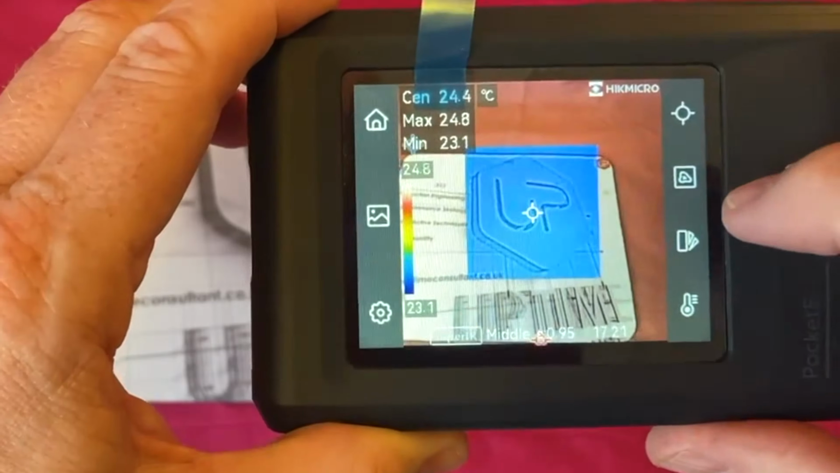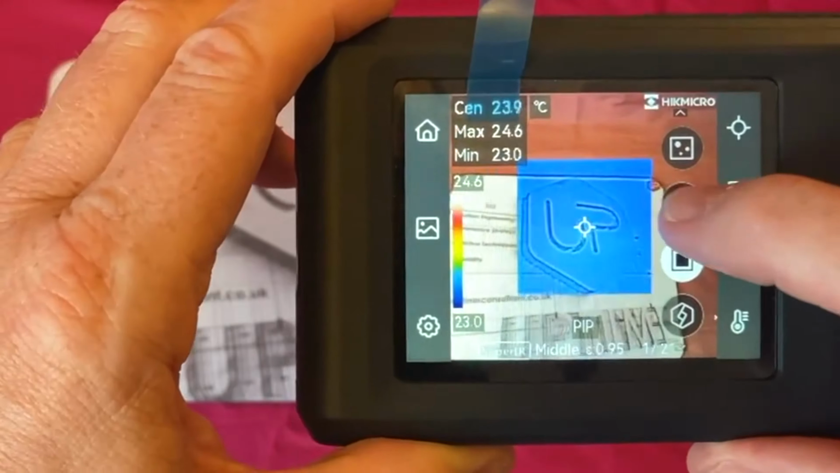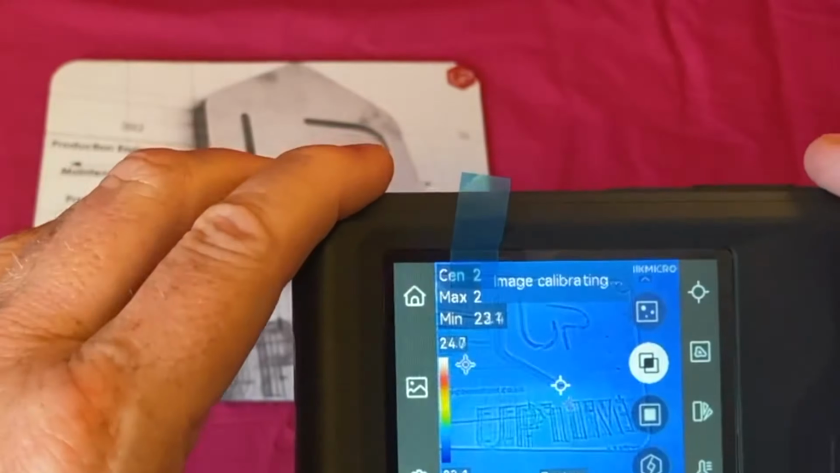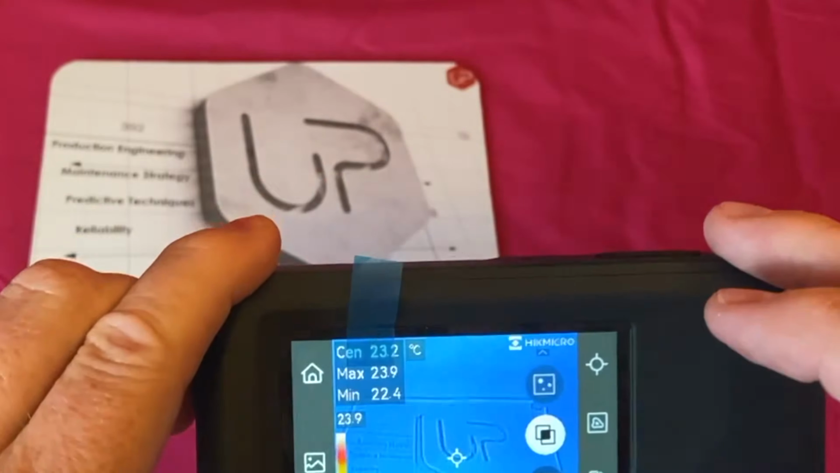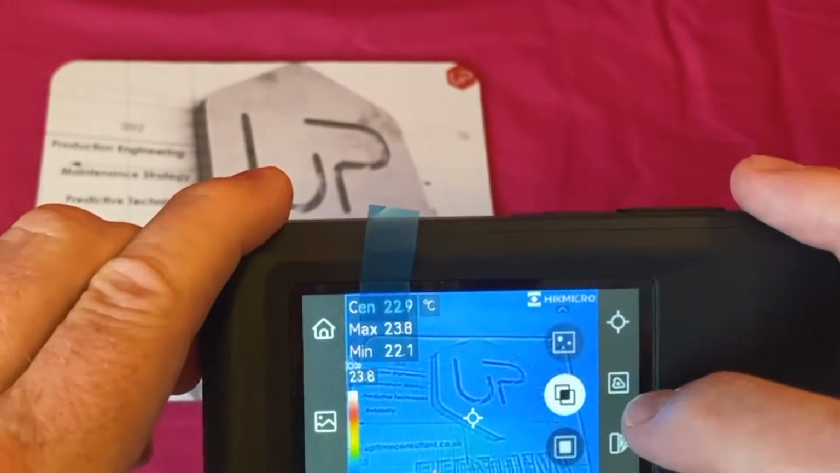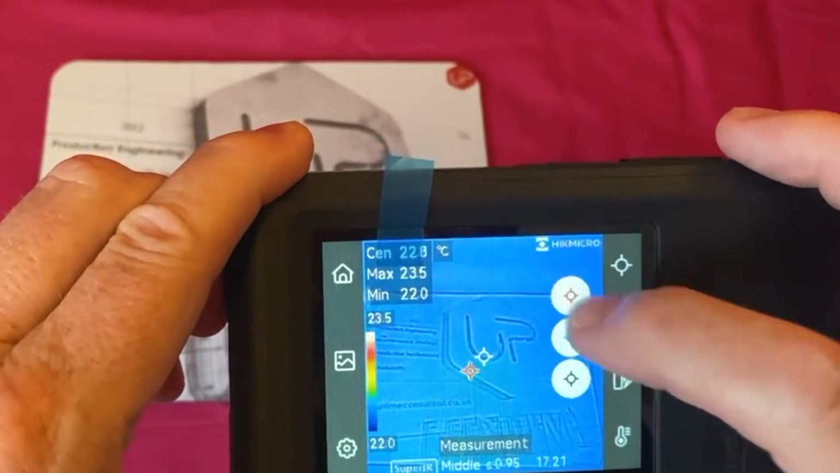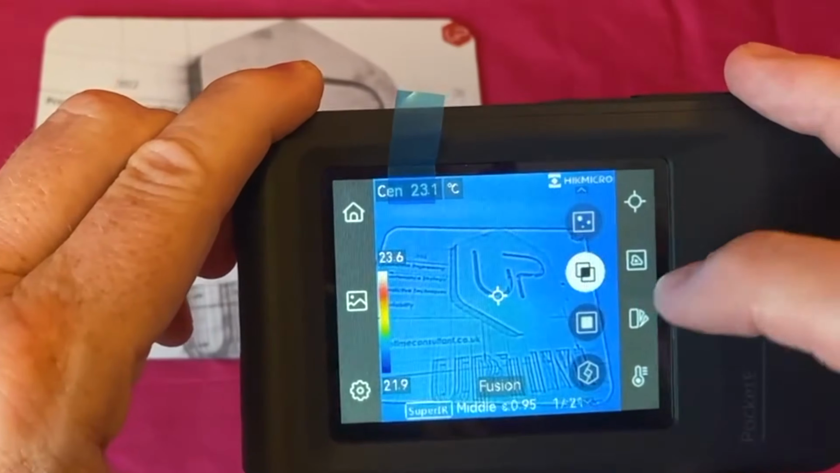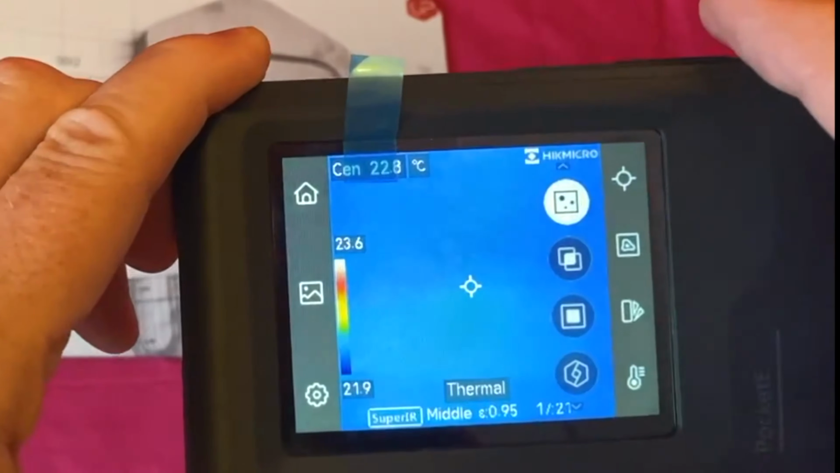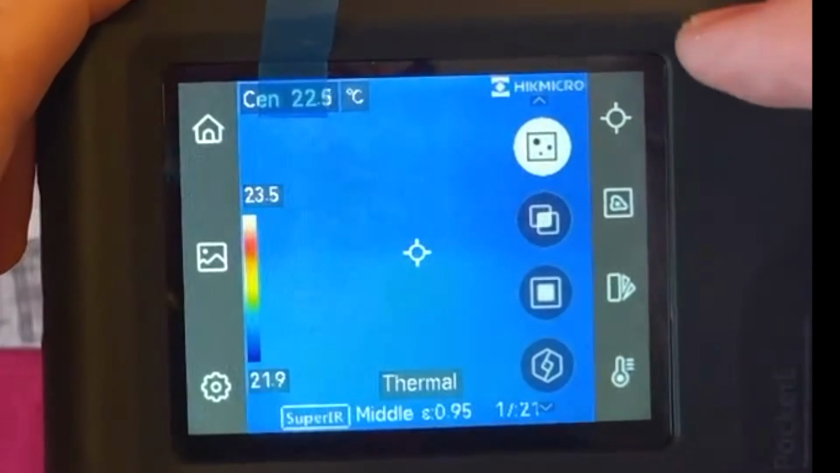If we want to change this, we press this little cloud square here, we can go fusion, which is again something I use all the time, because this means I can see the detail. I can read tags on motors and things like that. If I want to turn these spots off, I can just turn them off here and just keep the center spot. I can go just full thermal, and this is what full thermal looks like if you look at this